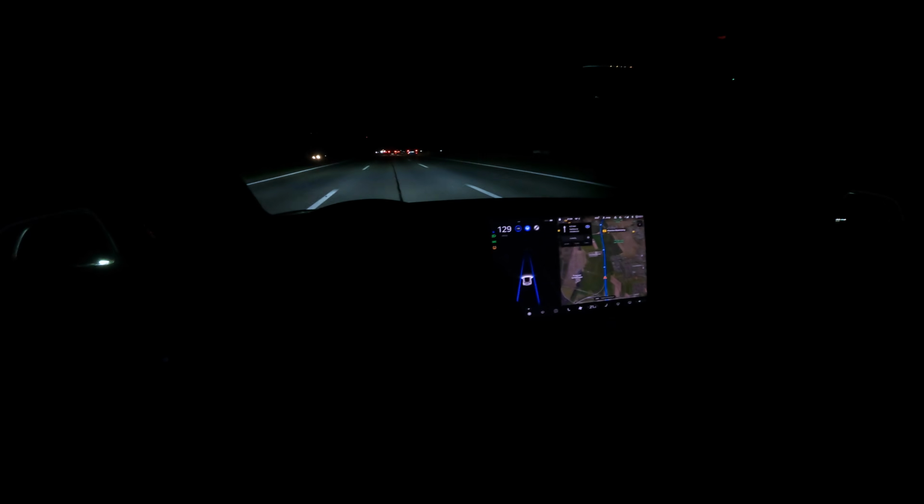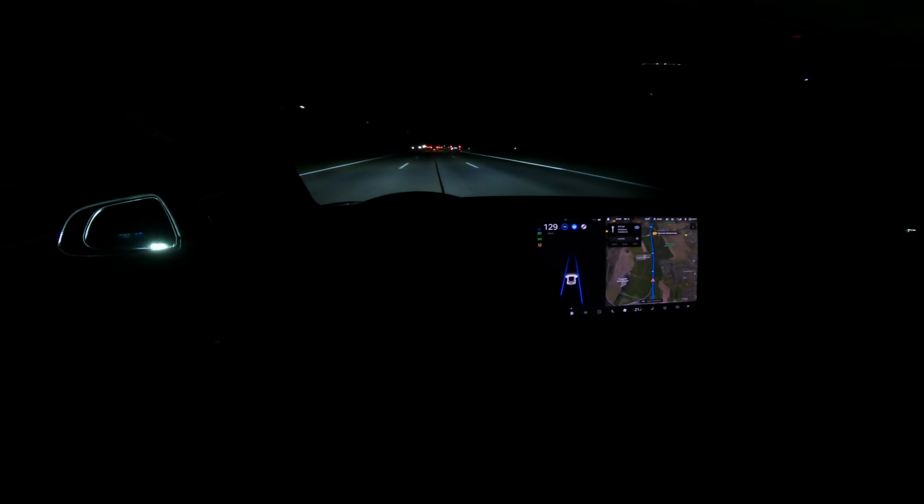So you gotta check just my corners. Gotta put it to autopilot because it's a safer way to switch to standard driving mode. So that'll give us the fastest kick.